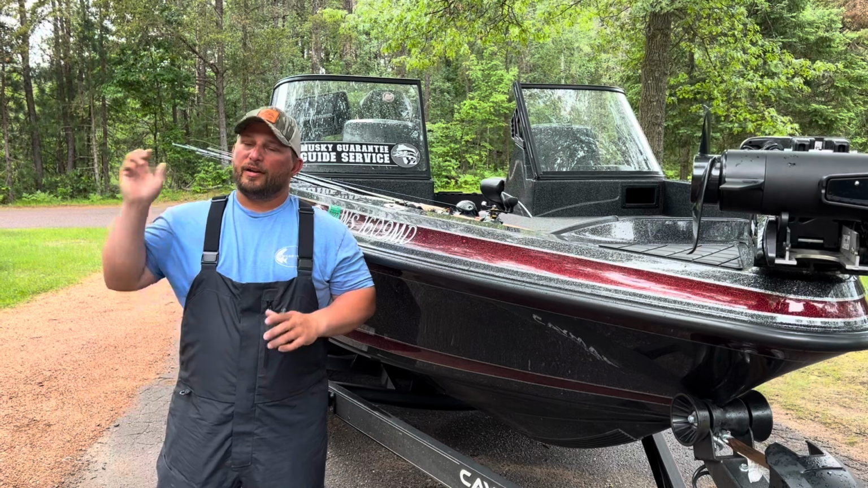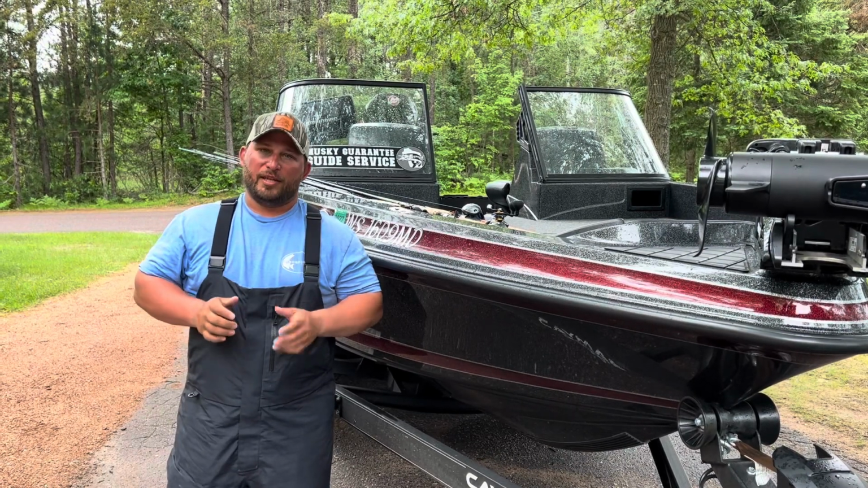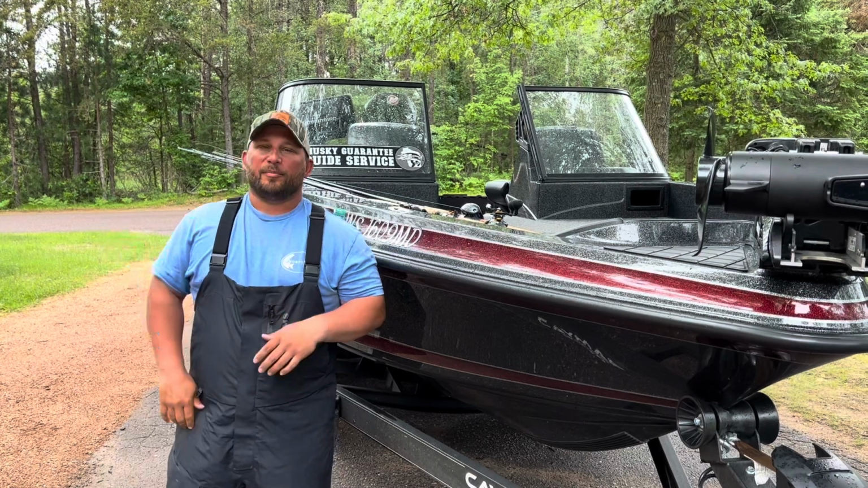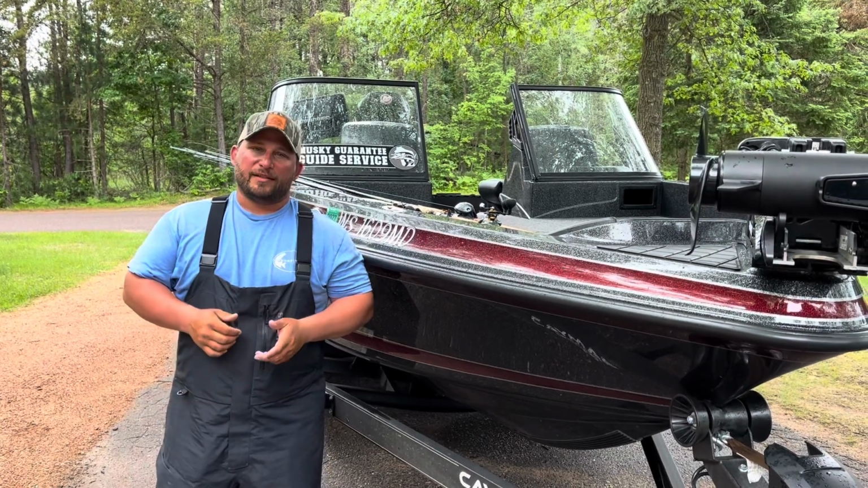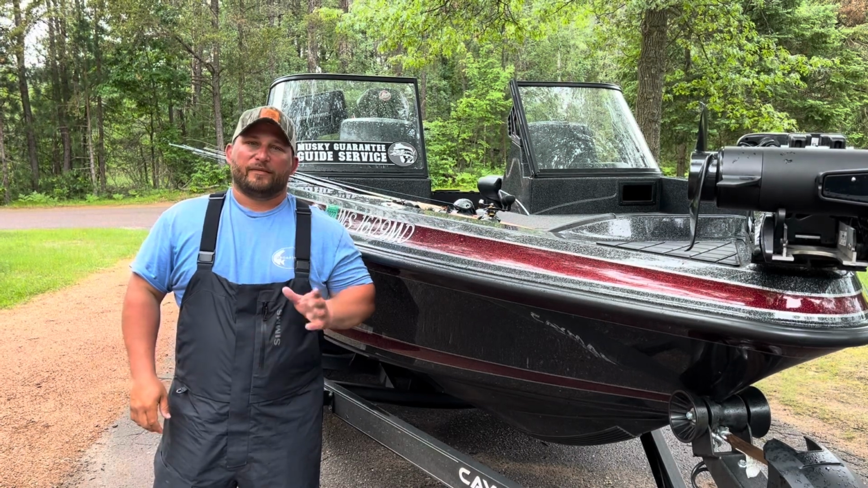She wasn't there. Pitched out another cast, and then that's when I had seen her on the side imaging again, except on the opposite side of the boat. So I quickly burned that cast in and pitched back to where I thought she was, based off the side imaging reading.